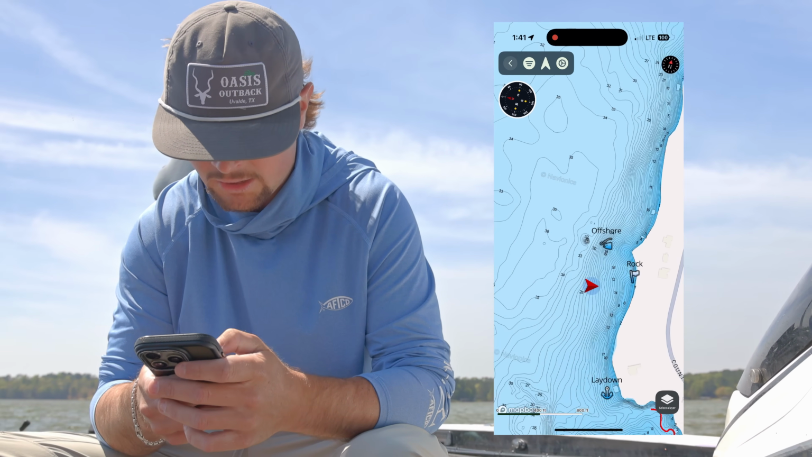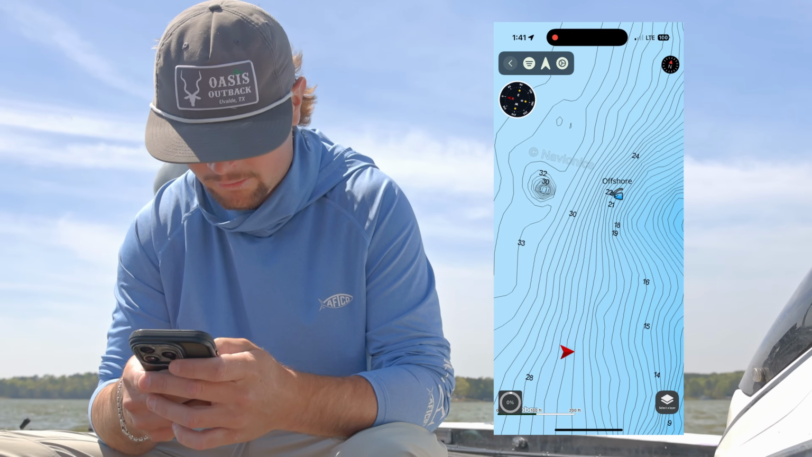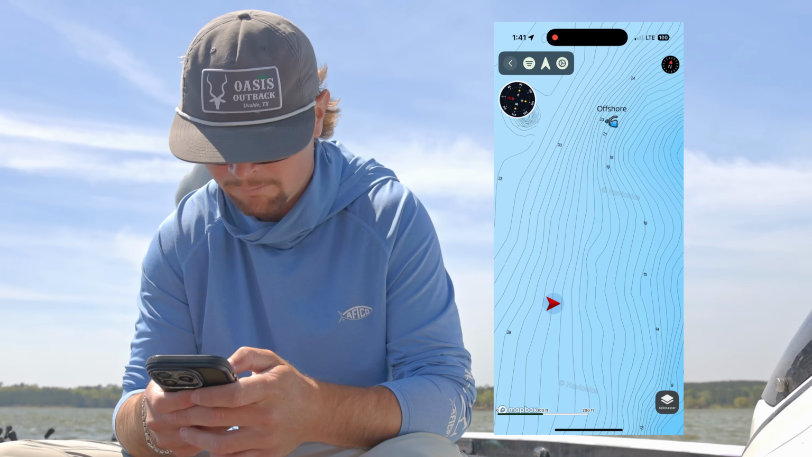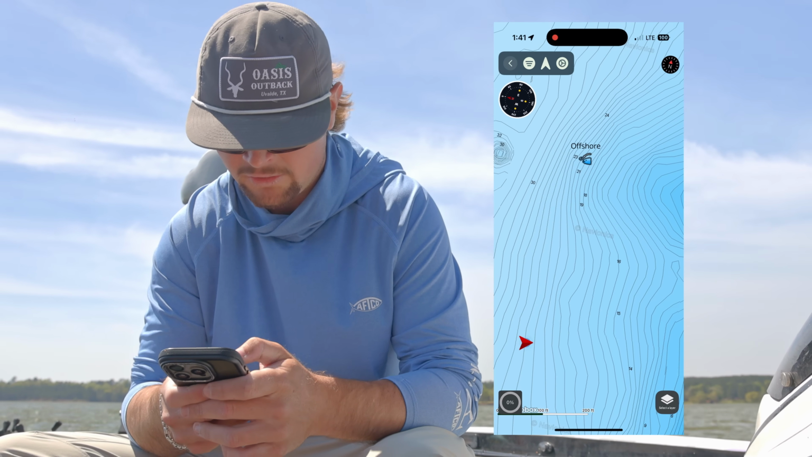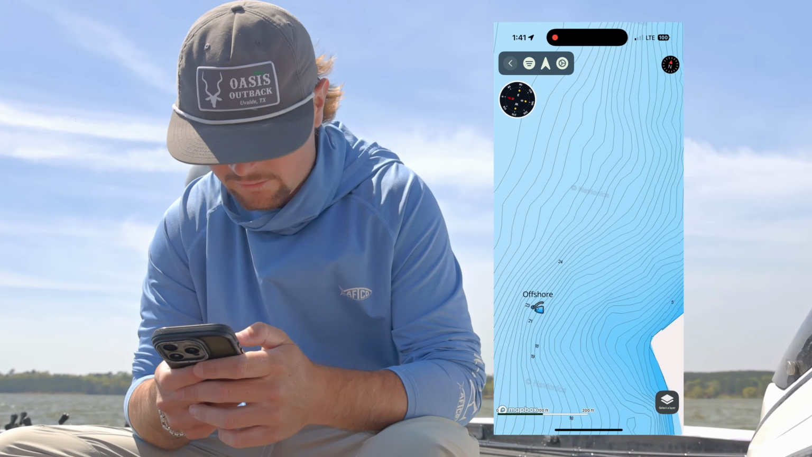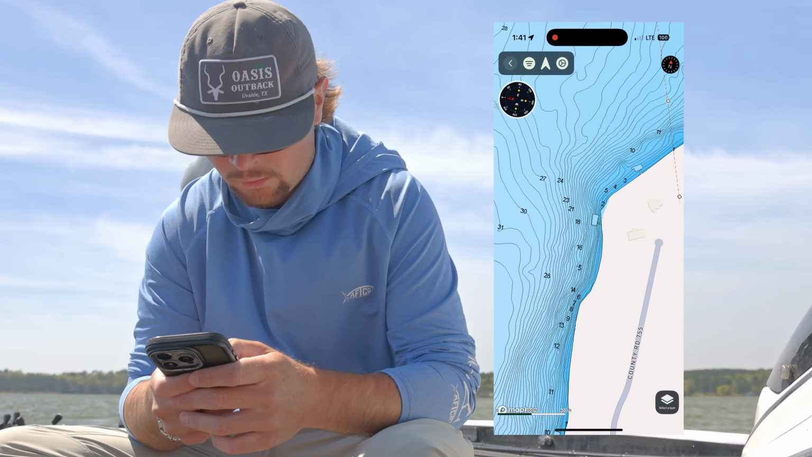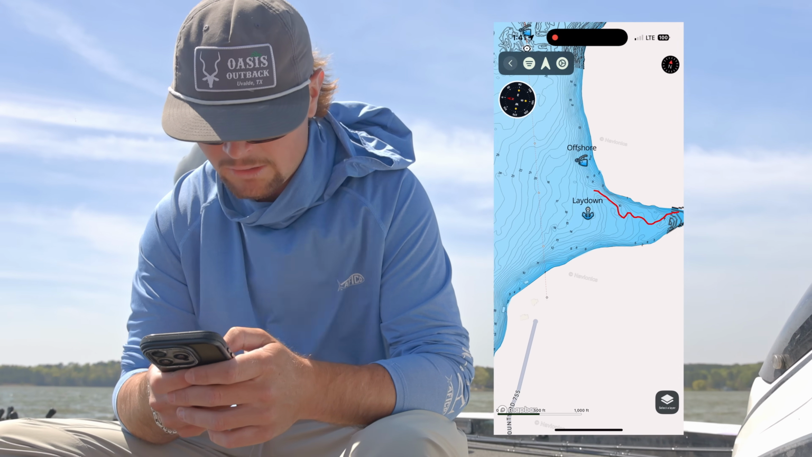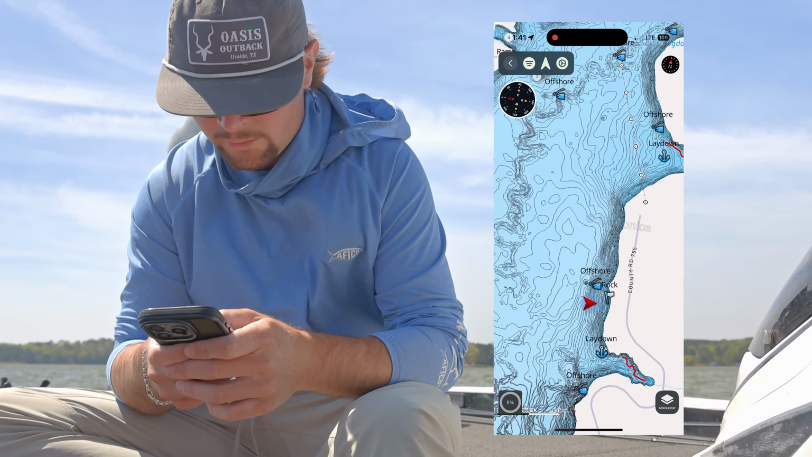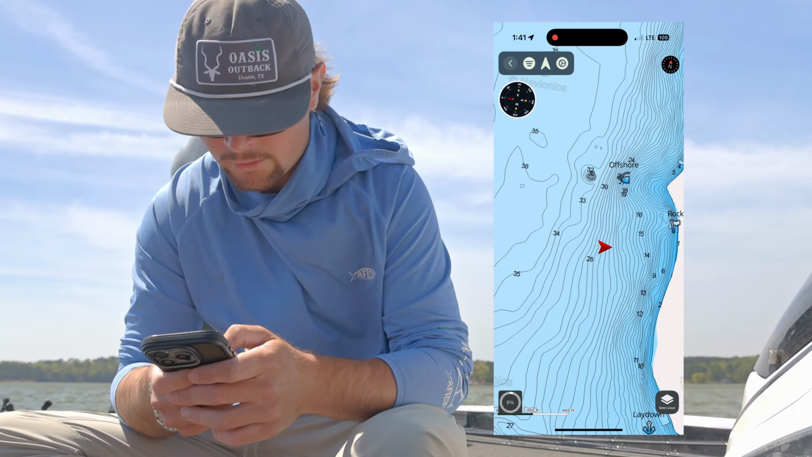My side scan's geeking on me a little bit, not wanting to work. I got some sourcing issue going on, but we're going to stay off the point right here, and we're just going to sneak up. Since I don't have a side scan, we're just going to roll up, graph around, hopefully find some fish relating to the bottom. We got a little wind out here, so maybe a crankbait bite could play. But if this doesn't pan out, we'll start working way over here and see what happens.